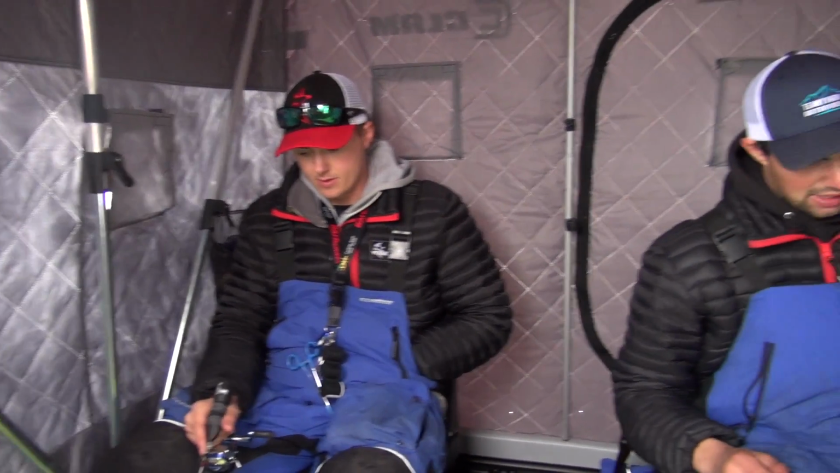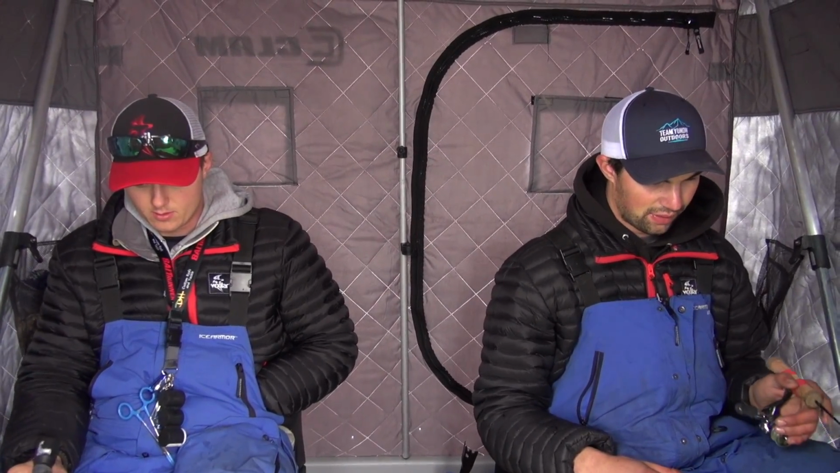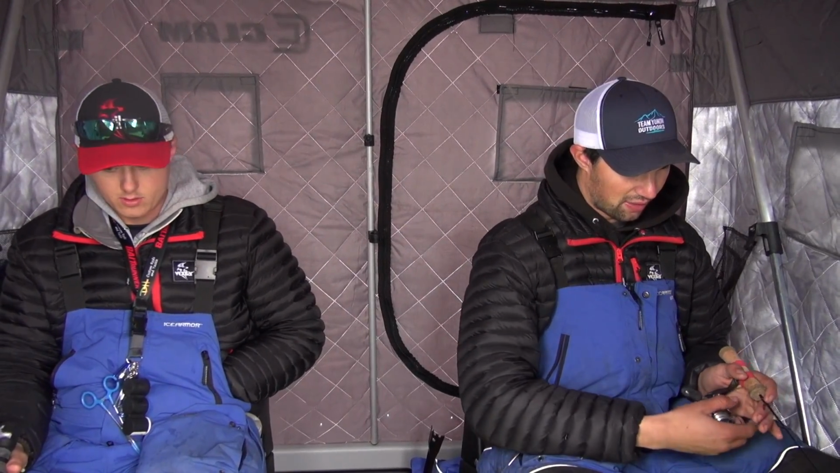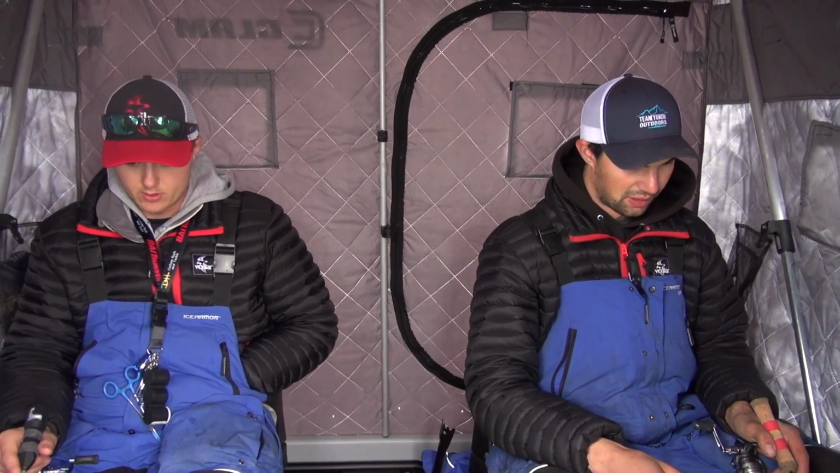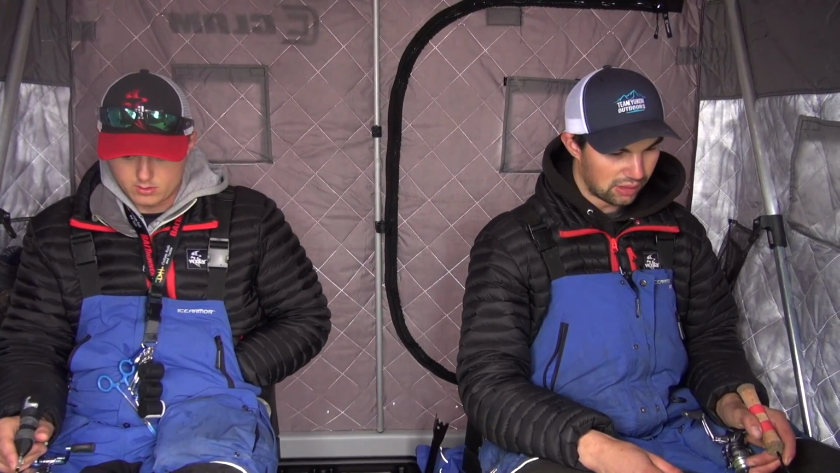What we're seeing today, and we actually got one doing it right now, is these fish are coming in a foot off the bottom, and they're not necessarily staring at your spoon, they're staring right at the minnow. We're just letting them take their time. They're eating that minnow pretty good today. The dead stick is really producing. So next time you come out to Red Lake and you see fish coming in about a foot off the bottom, just know that they're probably walleyes and they're staring at your minnow.